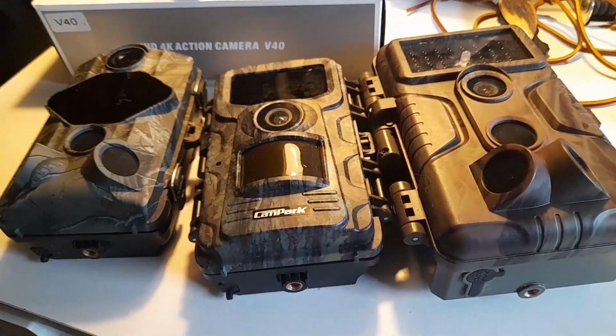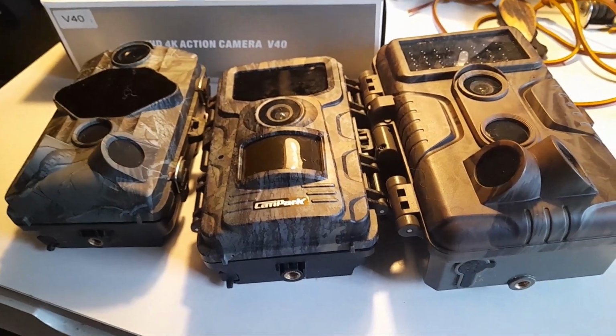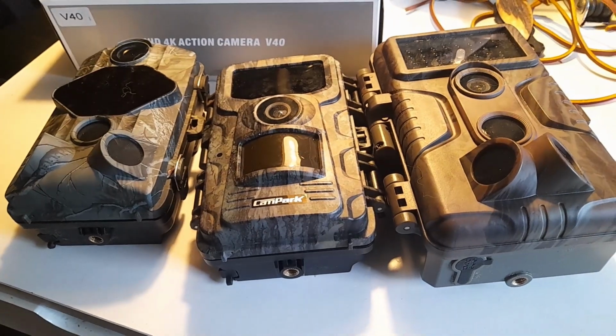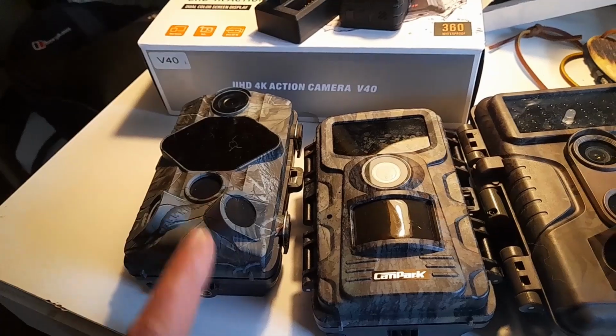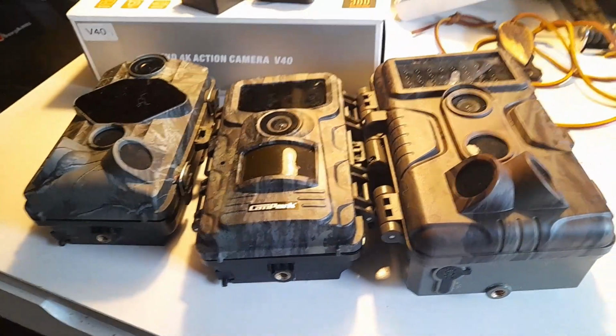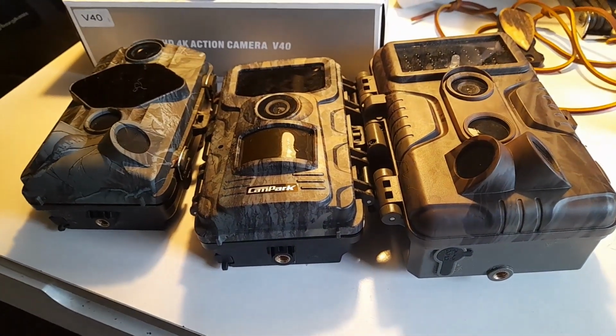Hey friends, so I've had these 3 trail cams up pretty much all summer long. Just brought them back. I'm just going to splice together footage off this first trail cam to begin with. Let's have a look and see some of the good stuff I caught.